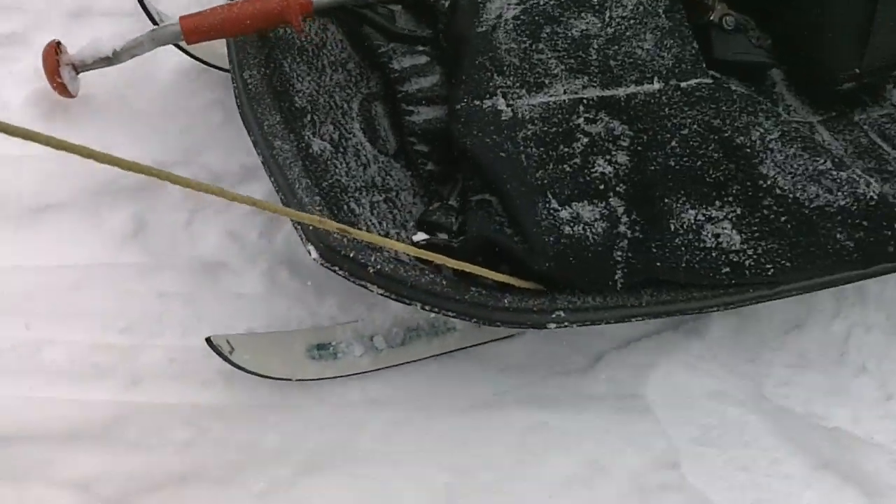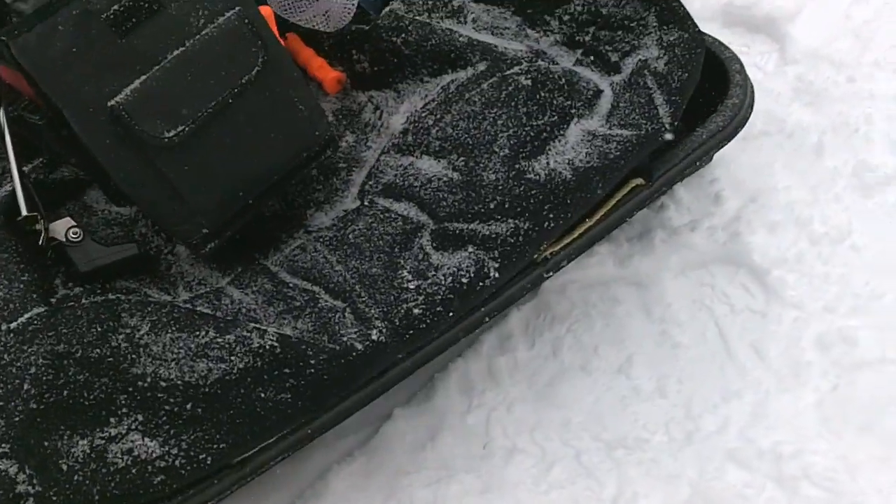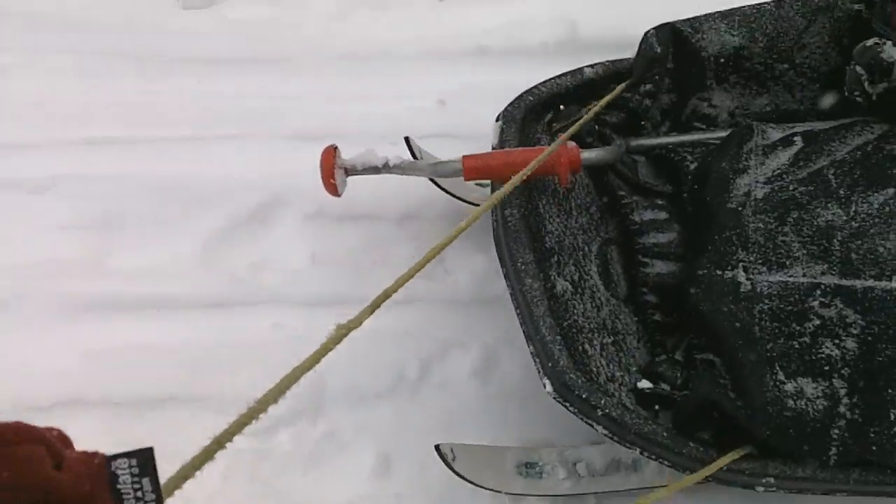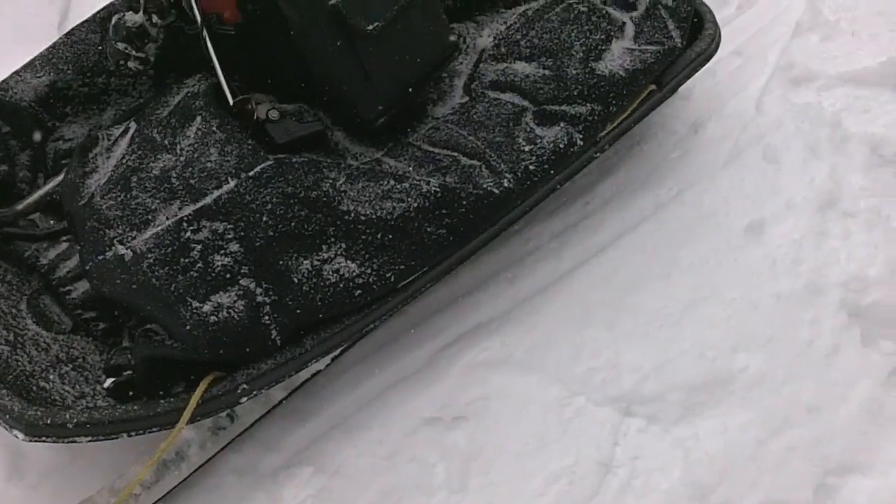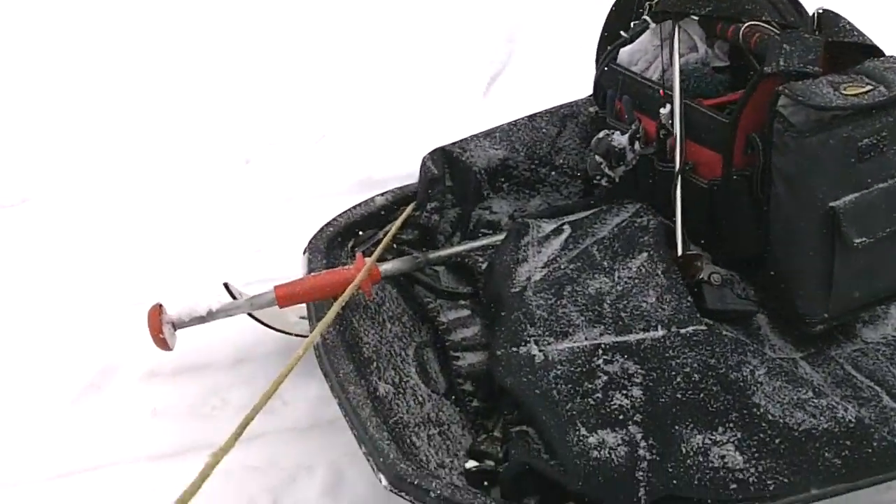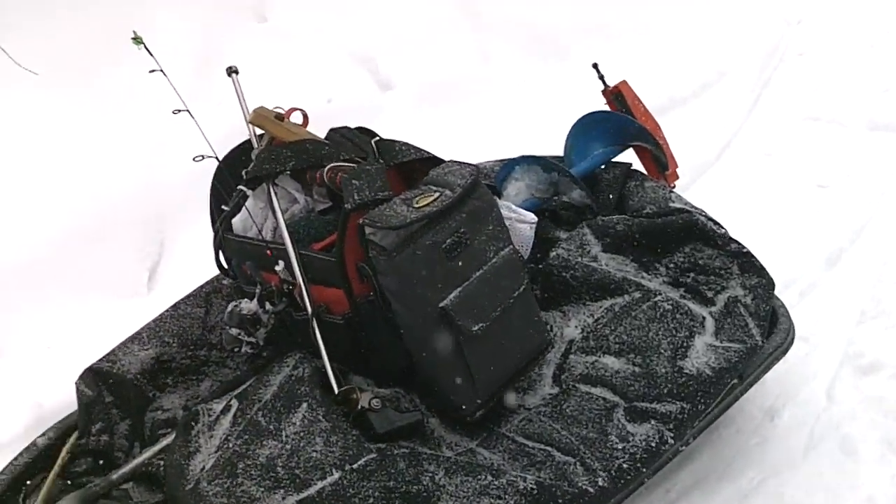I saw a tip on his YouTube about adding cross-country skis to the bottom of your sled. Man, it just works slick. This sled used to be really tough to pull in the snow, and now it's simple. And my sled, the bottom was wearing out anyway, so I just bolted some cross-country skis to the bottom of it, and it really works slick. Set up for deeper water.